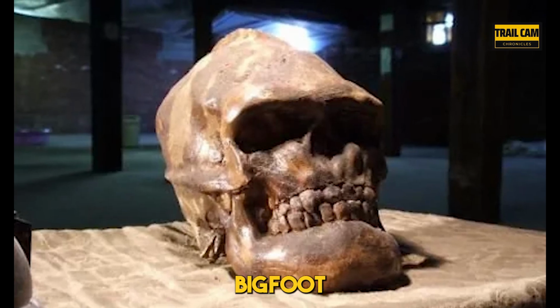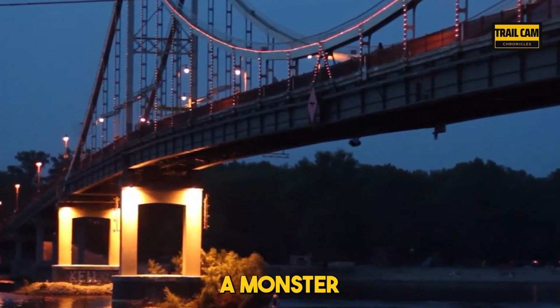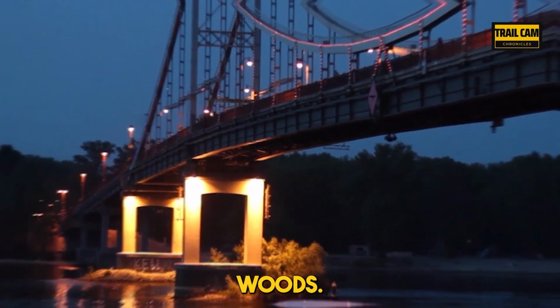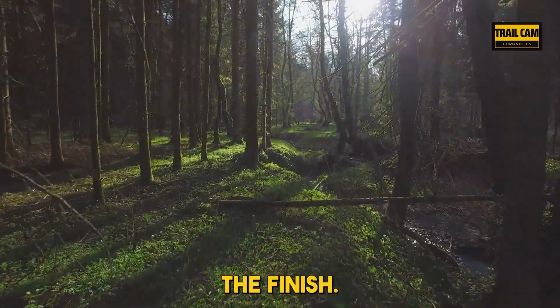Discovering the alleged Bigfoot skull while hearing horrifying noises in the woods. Seeing a glimpse of a monster emerging from beneath a bridge or some terrifying war figures in the woods. Just a handful of the topics we will examine, so be sure to read through to the finish.